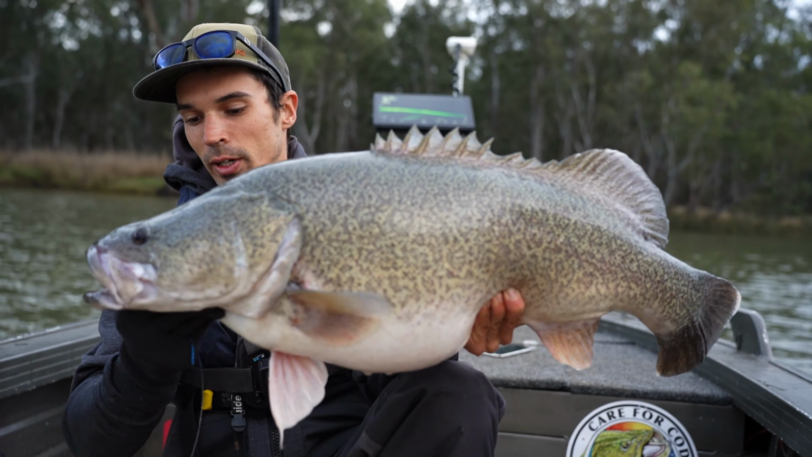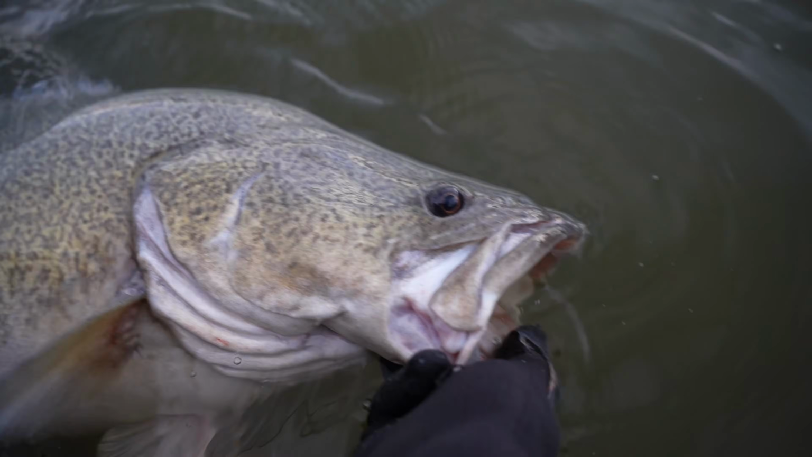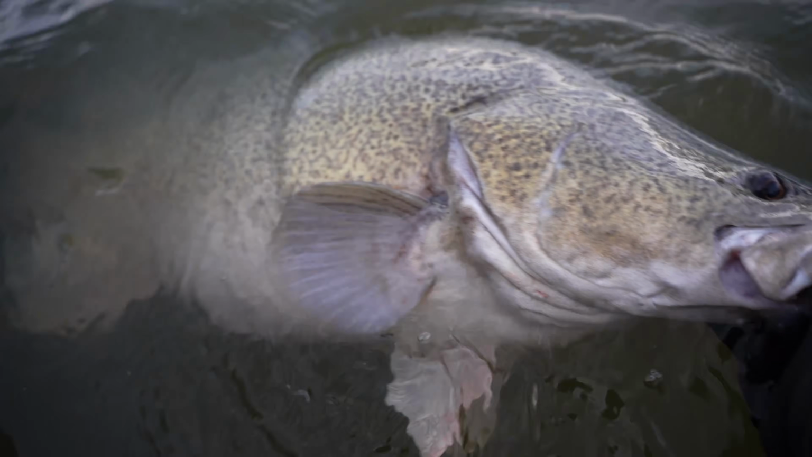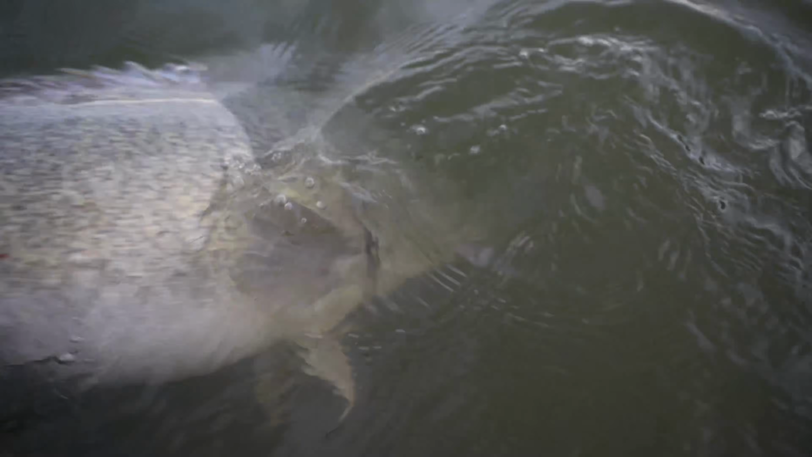Beautiful, beautiful, healthy fish. Definitely not a bad way to end the season with a couple of 90s in the morning. Pretty bloody stoked with that, but the other fish kicked out of my hand before I could get the release video, so see how we go with this one.